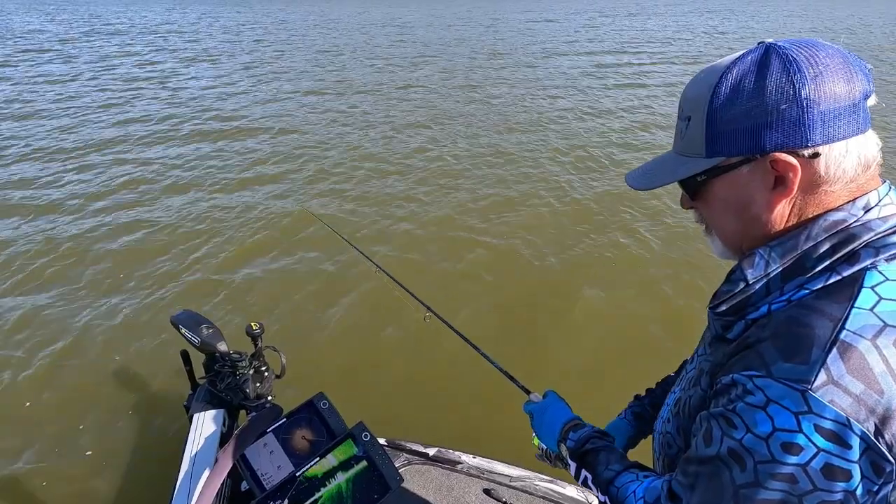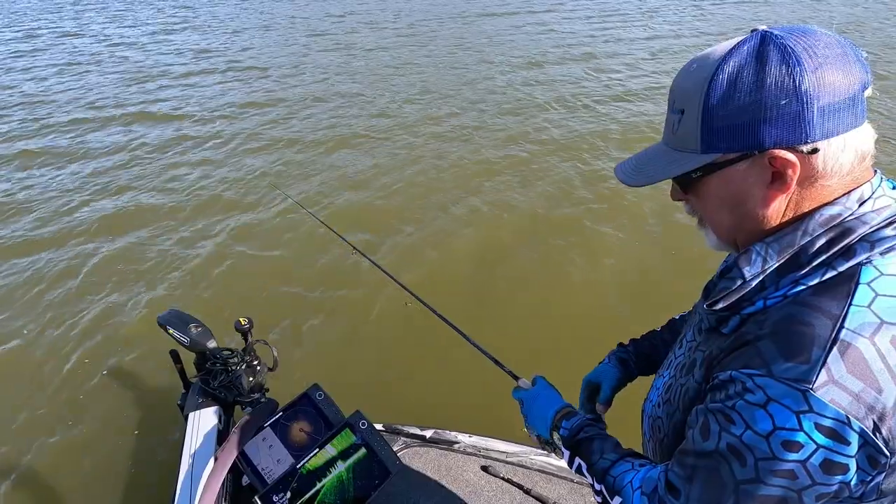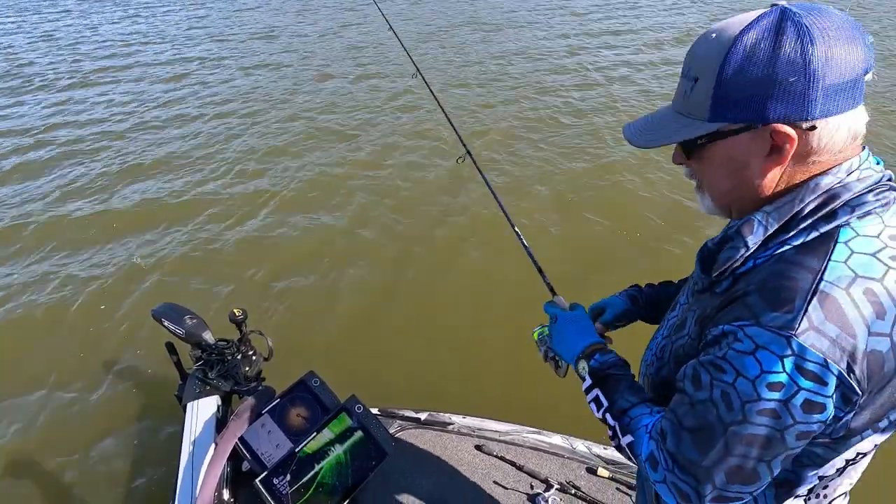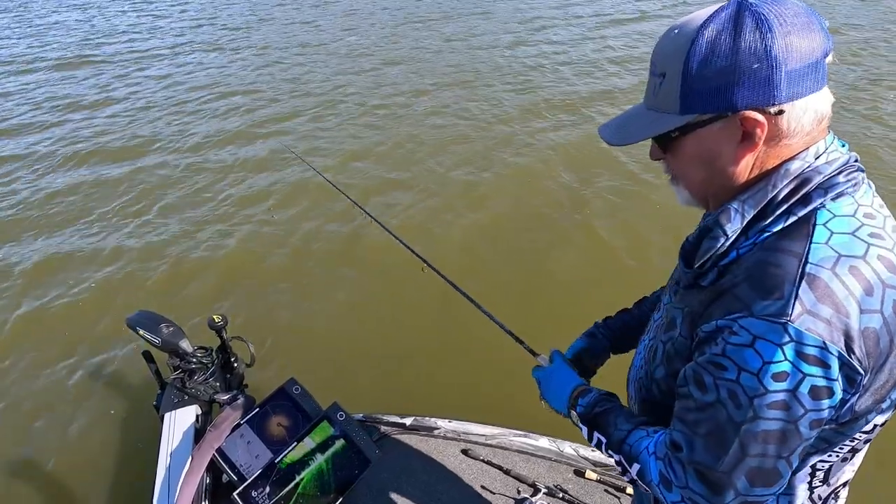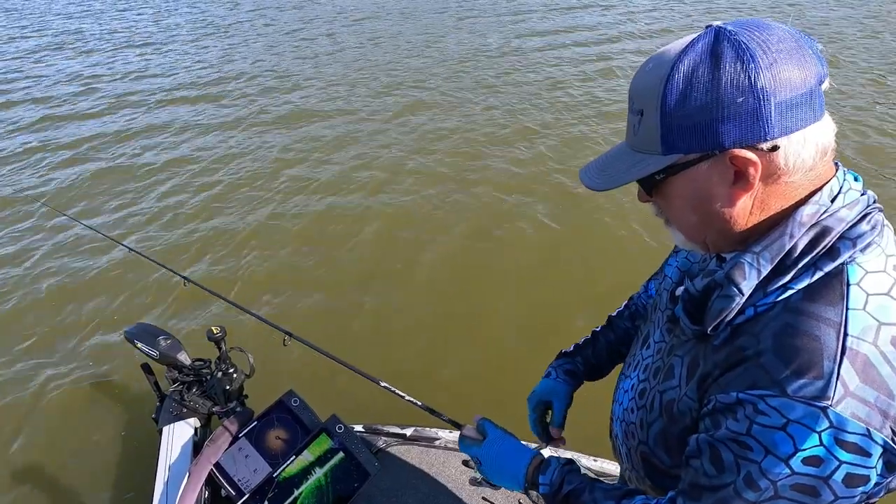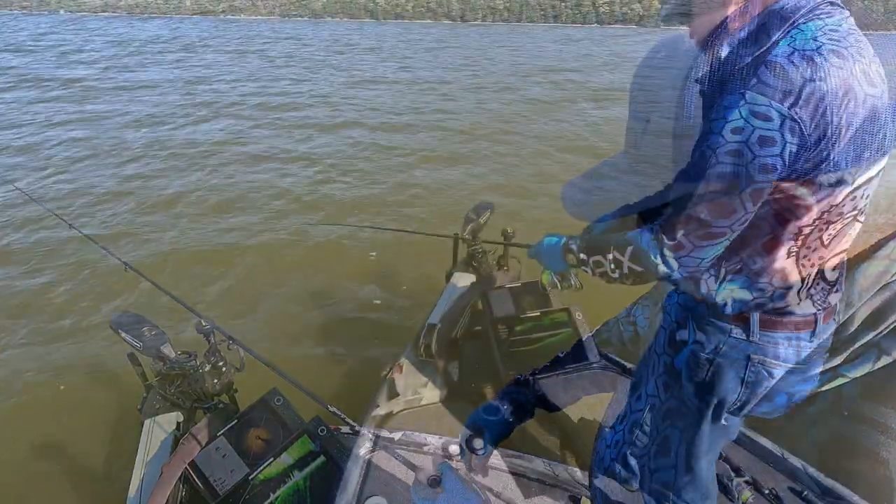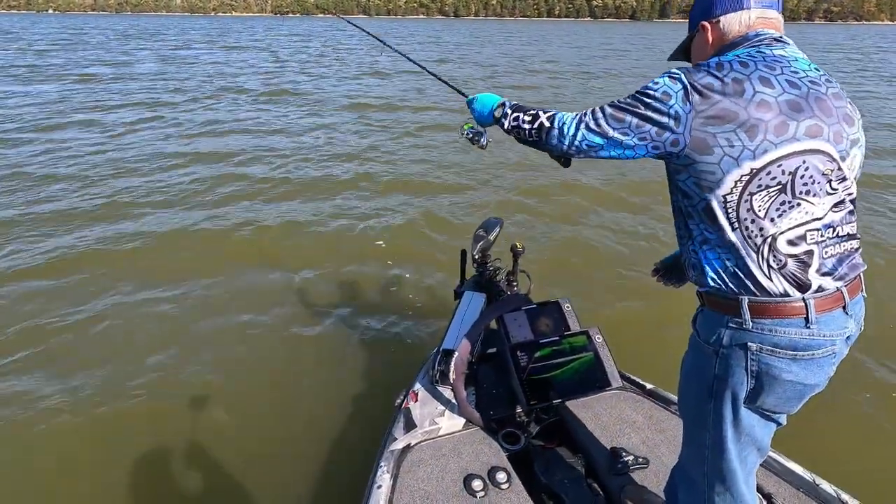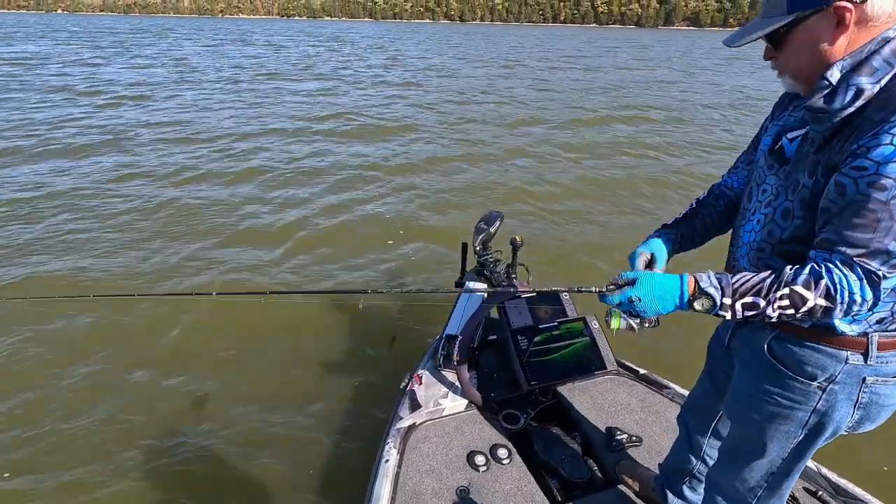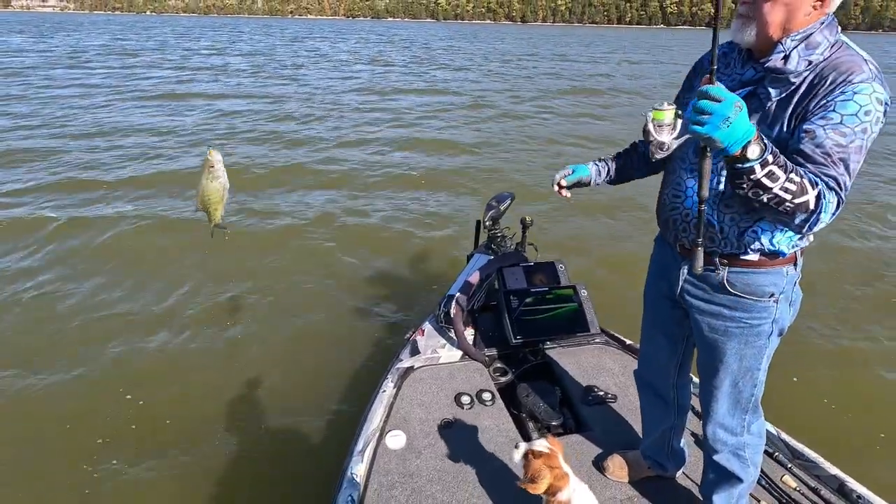There's my jig again. I'm about 30 to 35 coming in. Right in the middle of them. I'm gonna wake up a big one here in a minute. There we are at about 30, 35 again. Got him in the motor. Not bad.